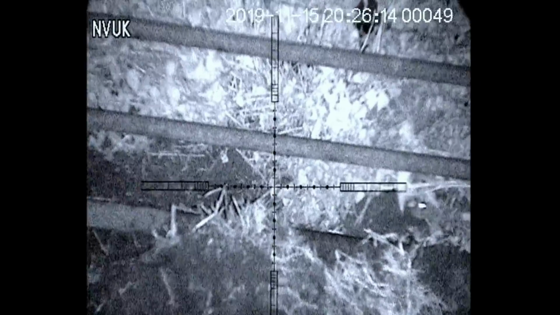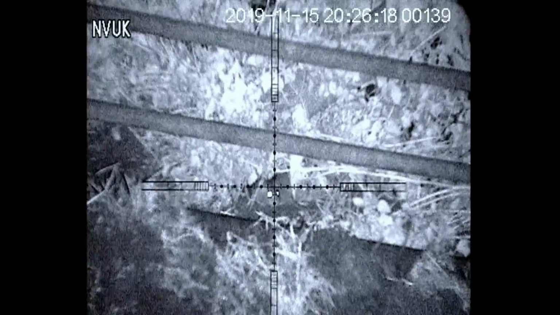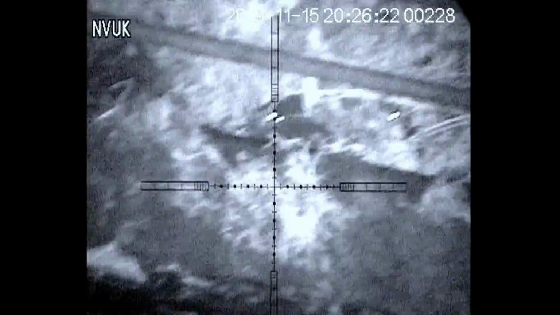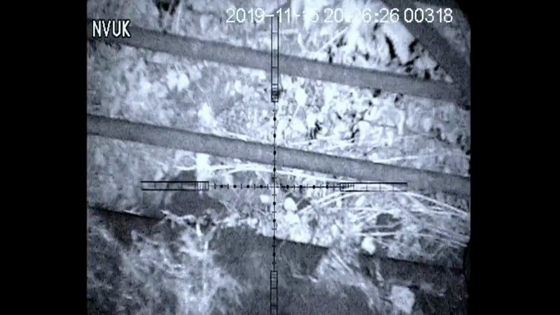Just as I'm about to pack up and head off home, I notice these rats playing out in the field, which is 45 yards away. So I take the first shot and hit it very clean. I quickly reload and follow up for the second rat.